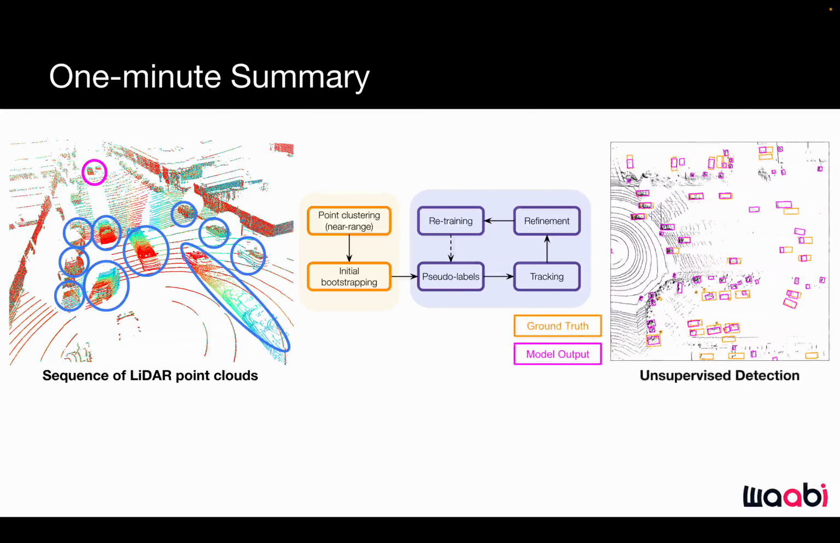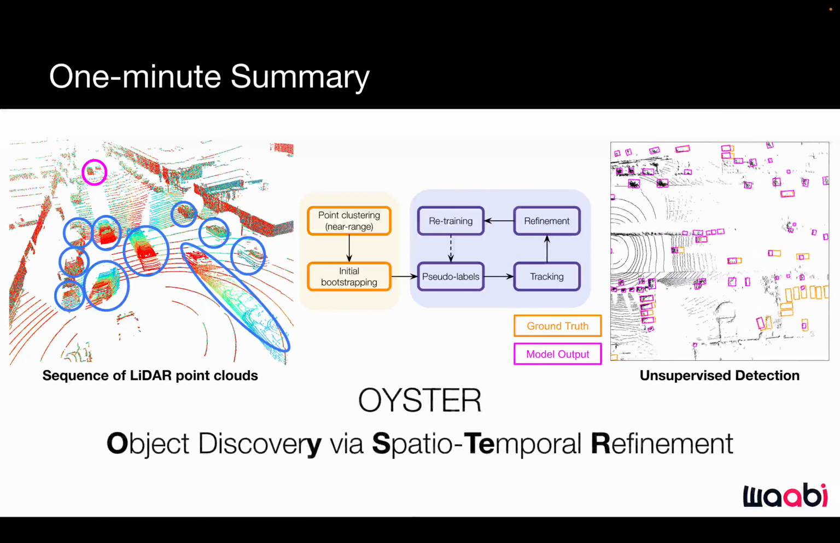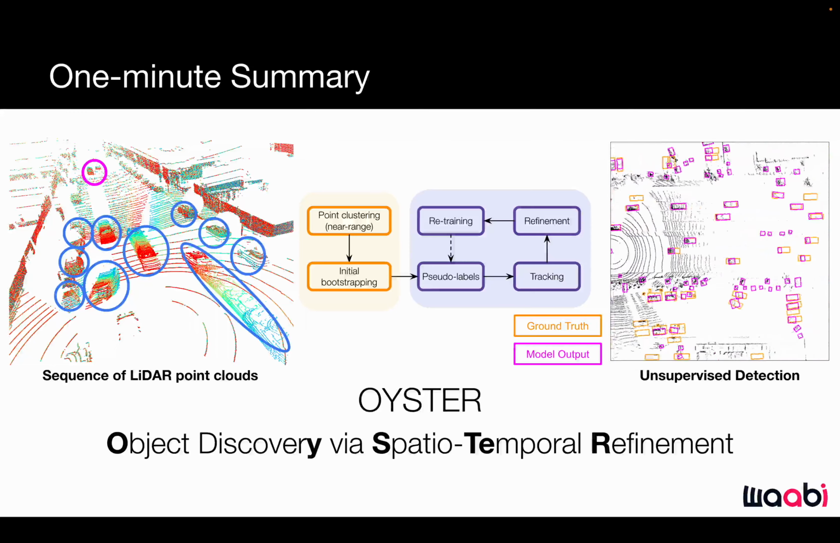And after a number of self-training rounds, we get our final unsupervised object detector, Oyster, which stands for Object Discovery via Spatio-Temporal Refinement.